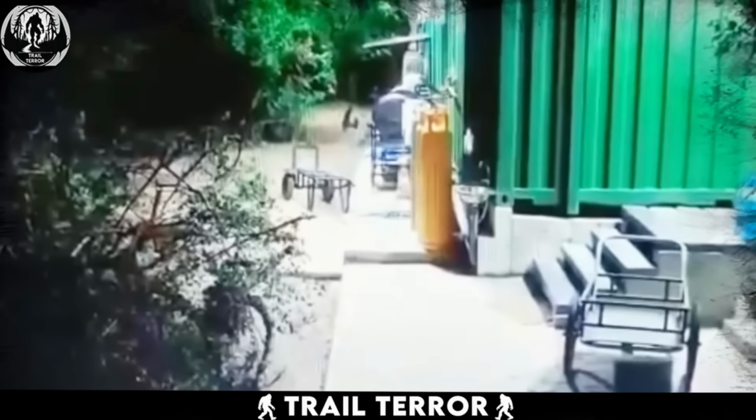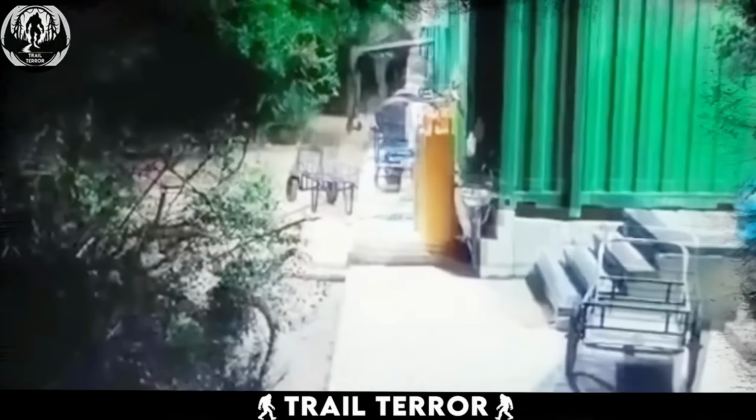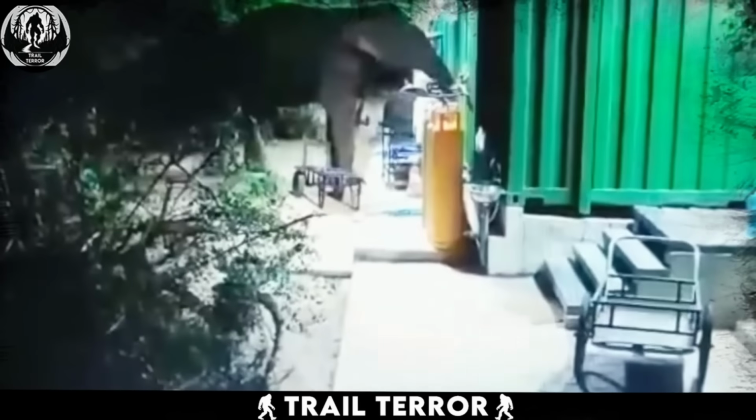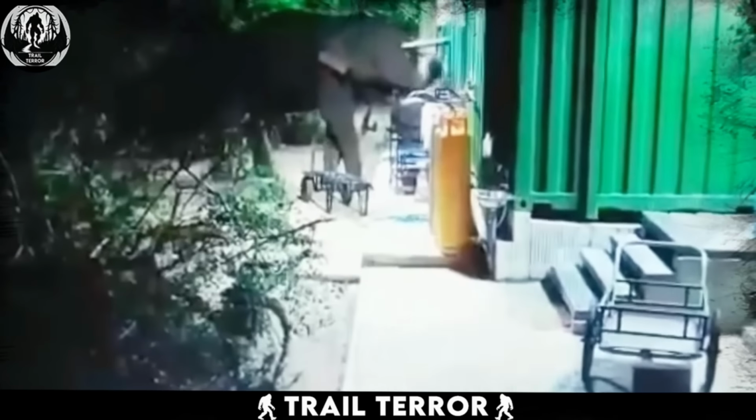This clip perfectly illustrates the dangers of human encroachment on wildlife territory. We're taken to the Sri Lankan countryside, where an industrial building sits nestled amongst trees.